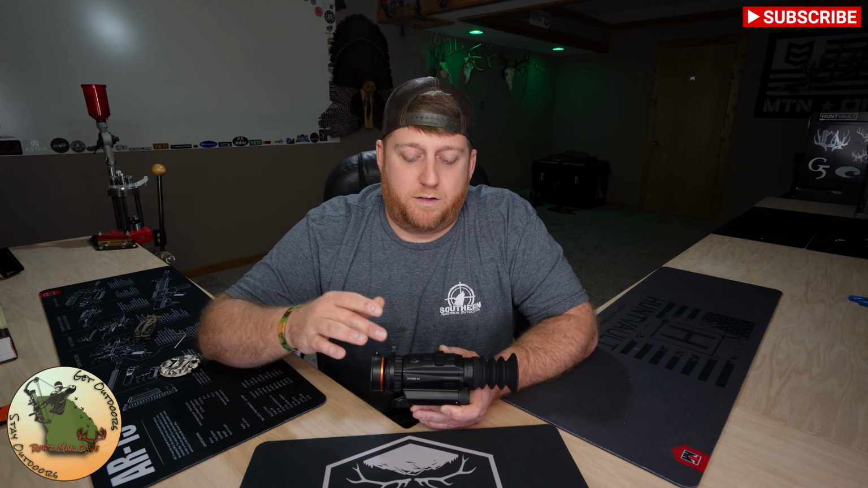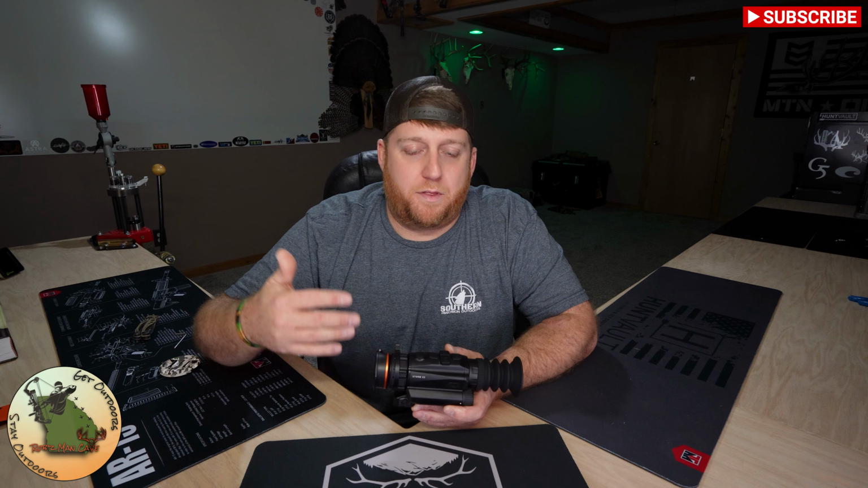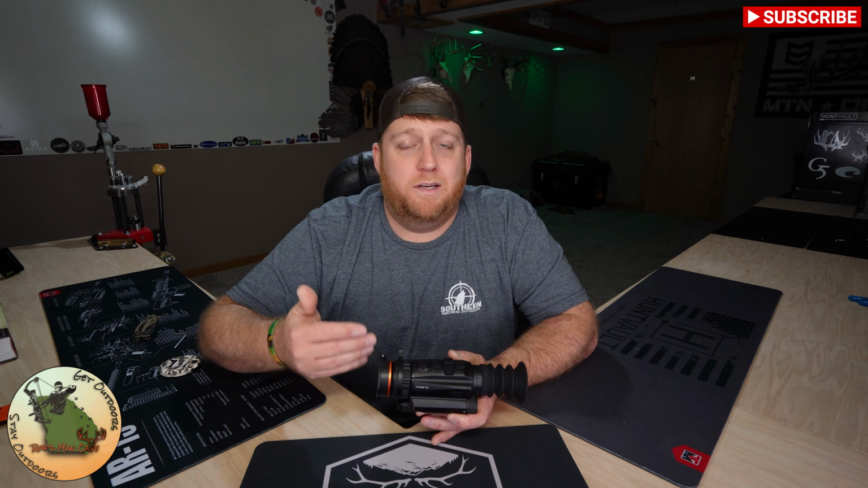So I see a lot of people asking about rangefinder capabilities and if these scopes have a built-in rangefinder. The simple answer to that is no. None of RIX's thermals at this time have built-in rangefinders, and the only one that has the capability at this time that I know of is the Leap series. The Storm series does not have Bluetooth, therefore it cannot communicate with the Bluetooth rangefinder. It does have a wide variety of reticles that can be used for ranging if you know what you're doing. So if a rangefinder or ballistic calculations are important to you, then you are going to need to step up to the Leap series.